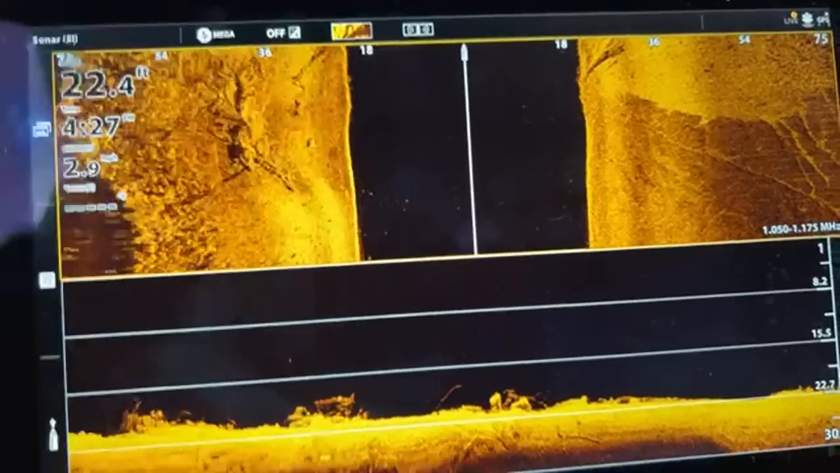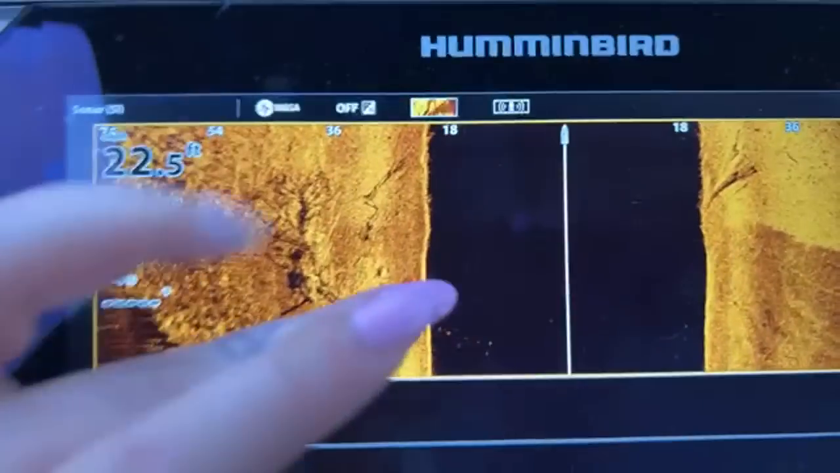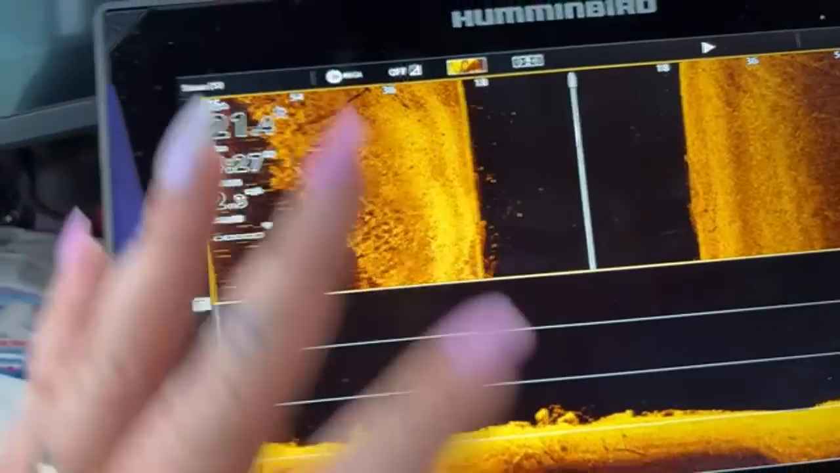That's what it looks like in the water for a couple weeks to a month. That is not a vehicle, though. I promise you. That is like a school of fish and some debris. That's not a vehicle, I promise. But I just wanted to give you guys an idea of what it looks like.